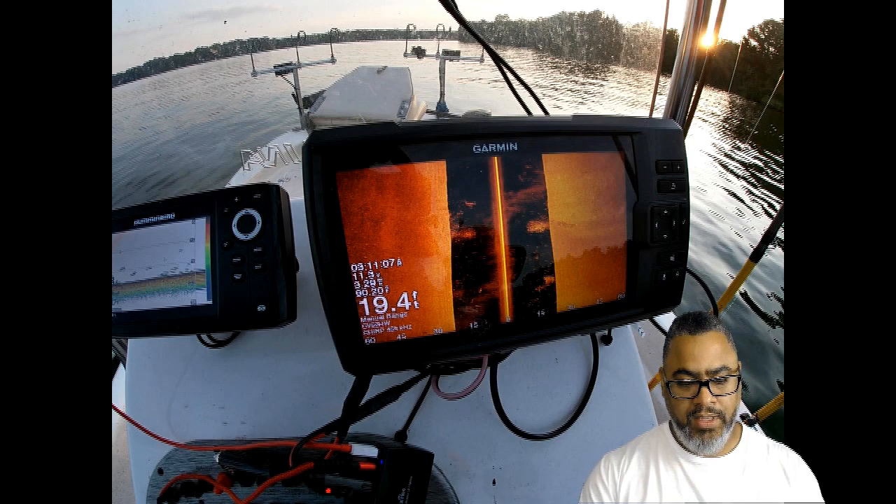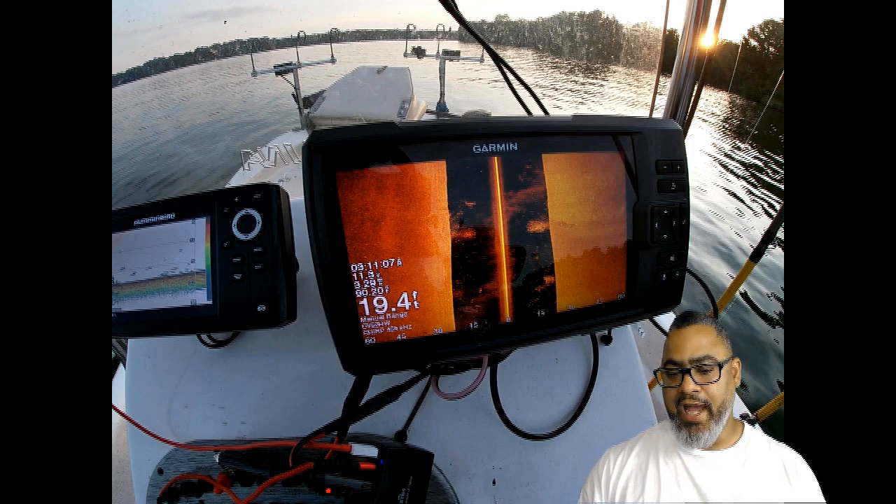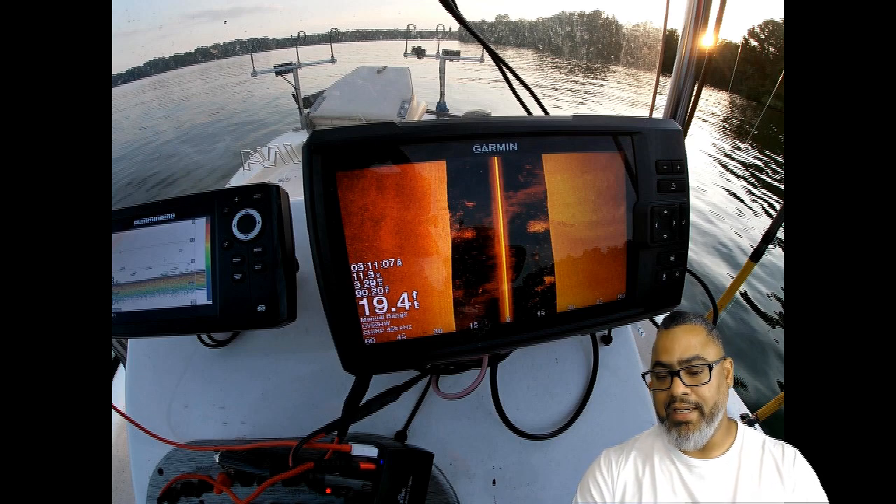This next video, what happens is once I find a particular structure or cover using side imaging, I actually got this unit, it's a 93 SV Garmin. I transition from the middle of my boat to the front of my boat, and I use my Garmin 93 SV, which is a live scope unit, and I use the side imaging on that unit to hone in on the structure that I found with my regular side imaging. And this is what it looks like when I use my live scope.